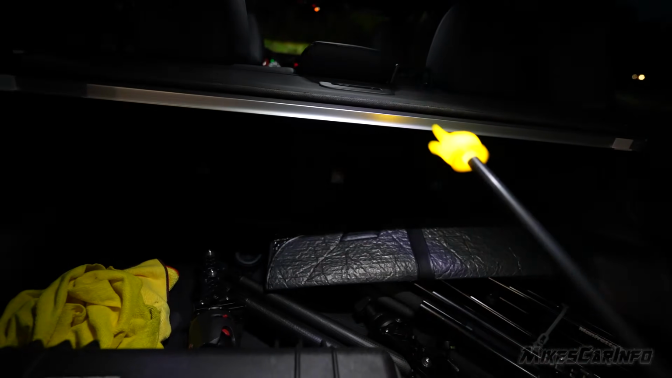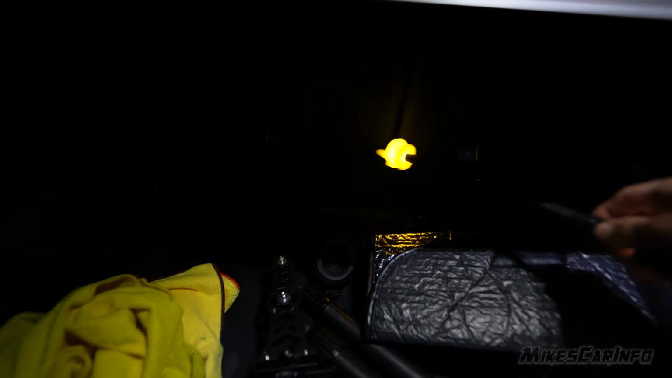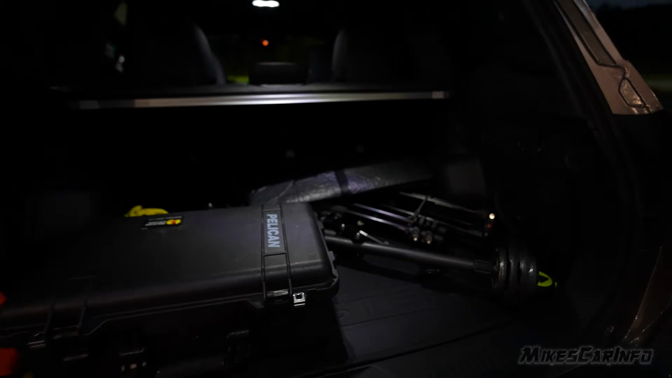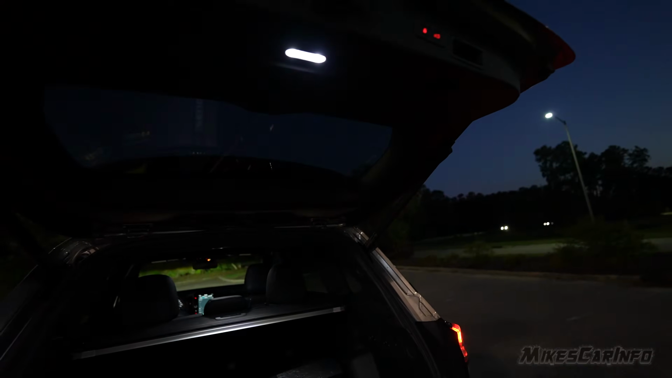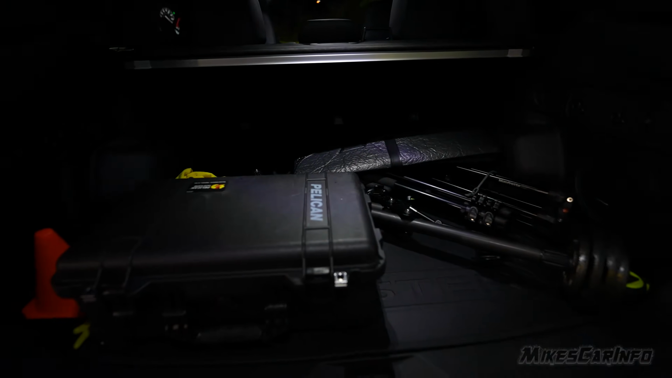Most of the light in the cargo area is coming from this center position here. The shade blocks a lot of it, so back there is all dark. This whole area back here is dark. This light right here helps to kind of fill in some of the dark spots, because otherwise that light would just not be adequate enough.